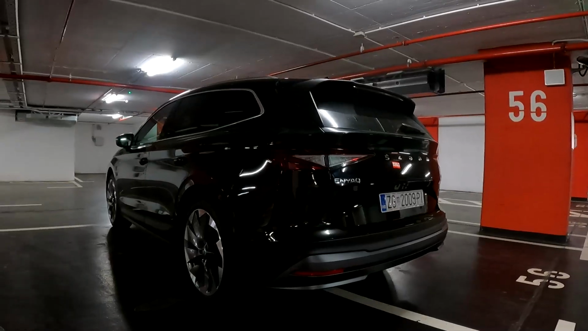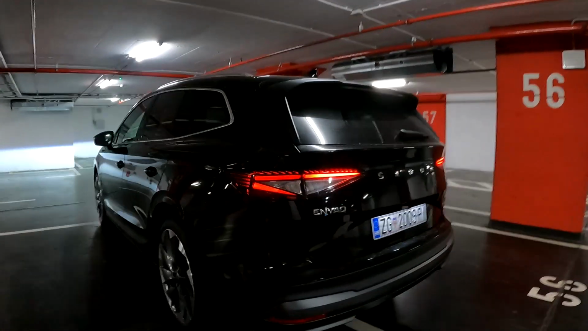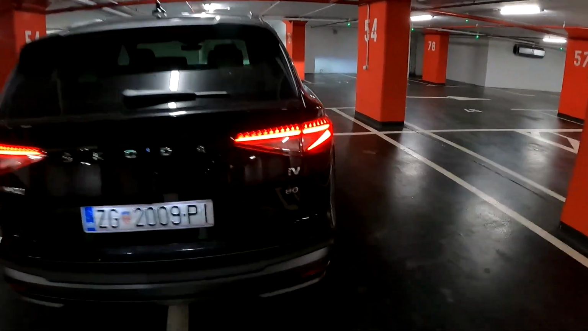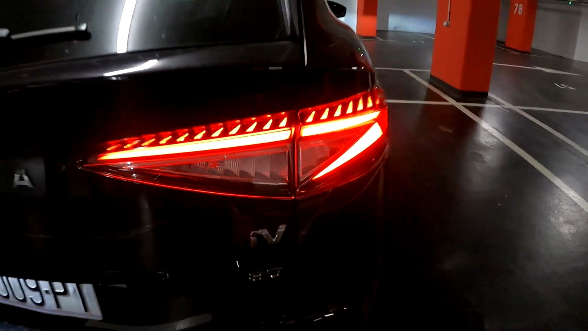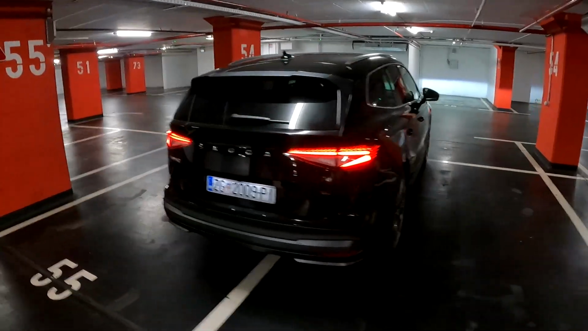And let me actually unlock it once again. Look at the animation of the LED lights, just beautiful. We have the ATIV, intelligent vehicle, and well, without further ado, let's take this thing for a spin.